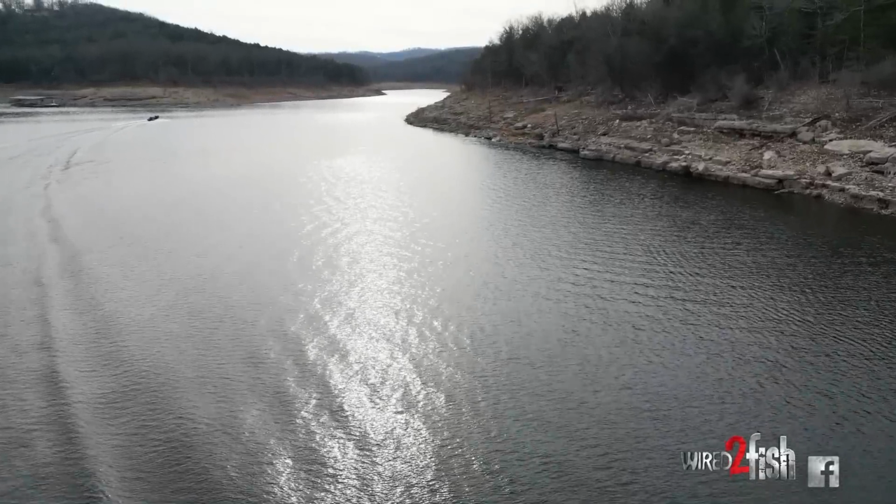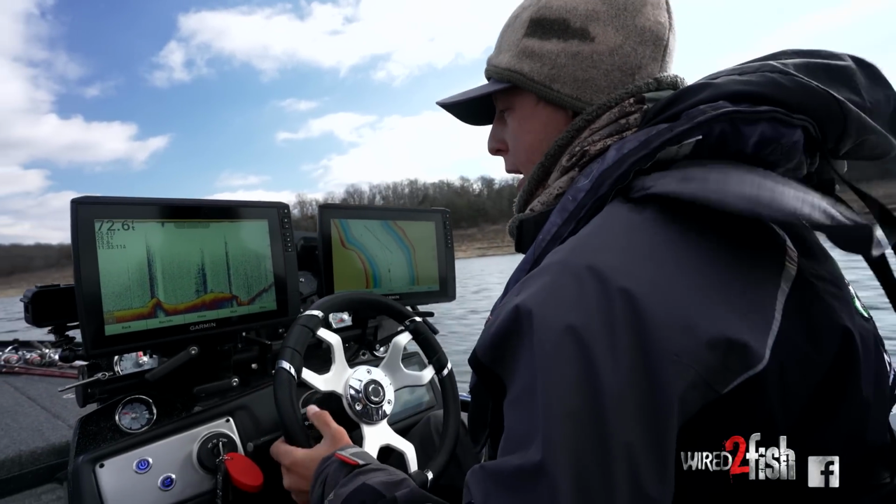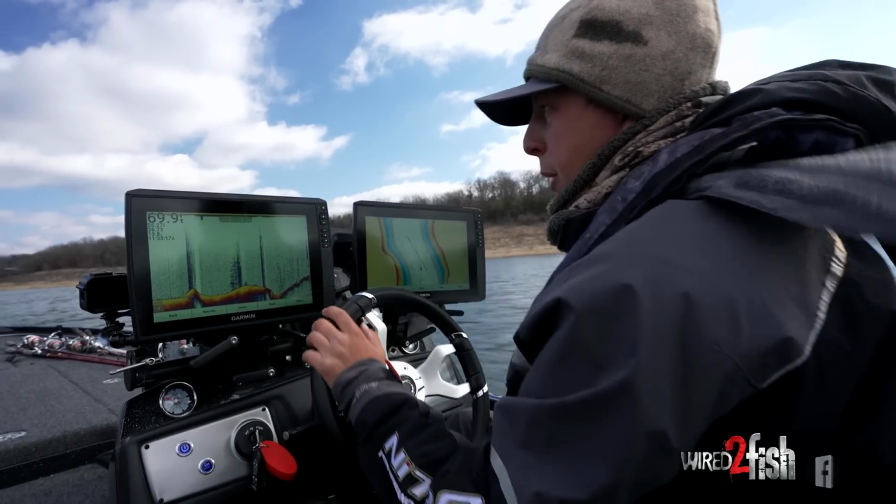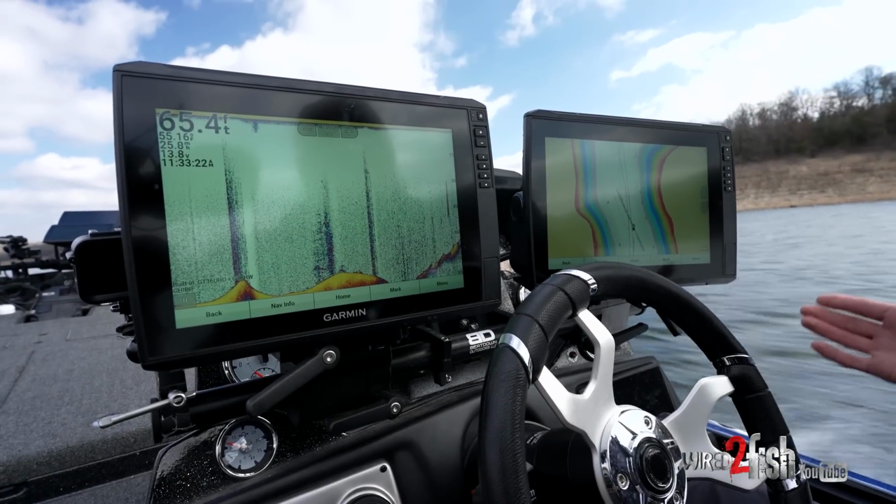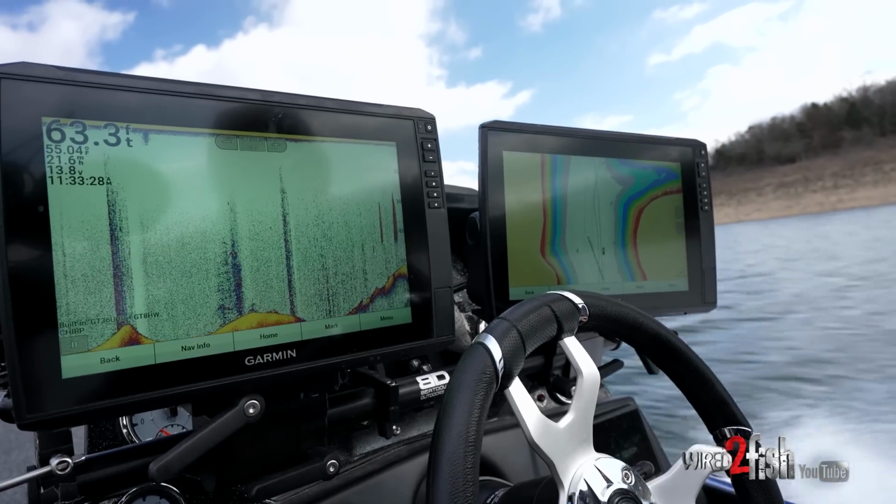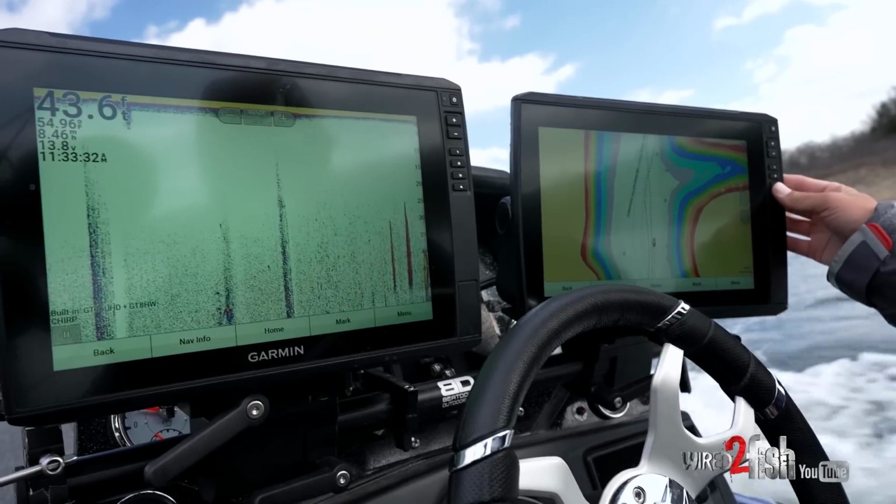You can see we're traveling right up the middle of this creek ditch. We're trying to follow that ditch like a highway. There's our first big ball of shad right there. It doesn't look like anything, but if we stop and turn around, it could be a huge ball. Boy, look at that, there's another big ball. Landed right on another one.